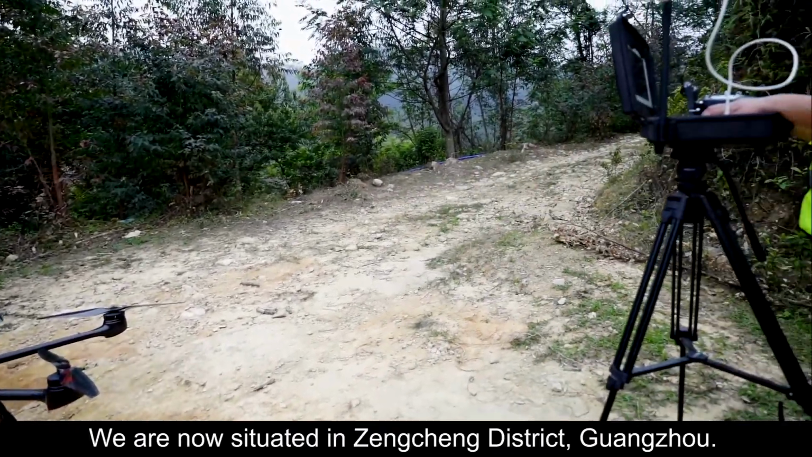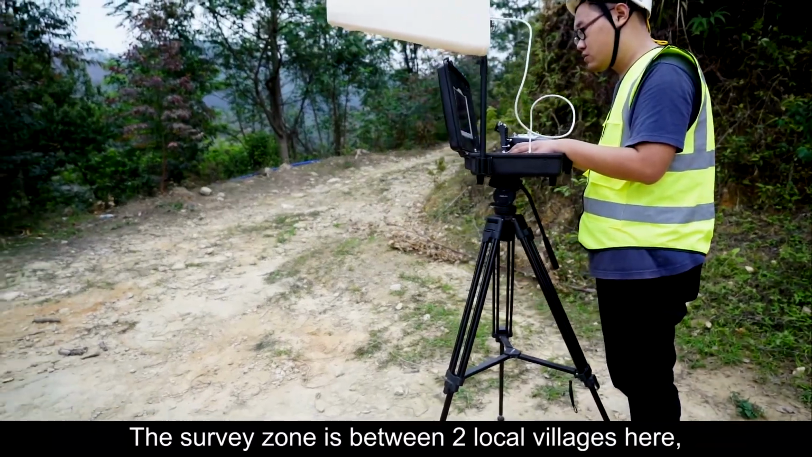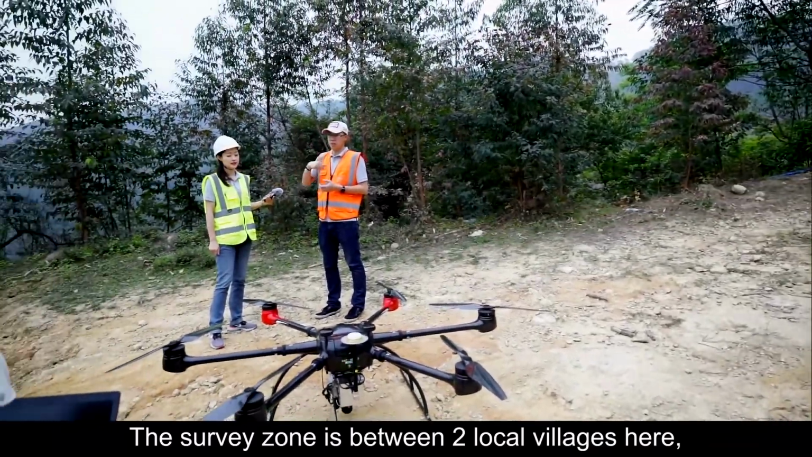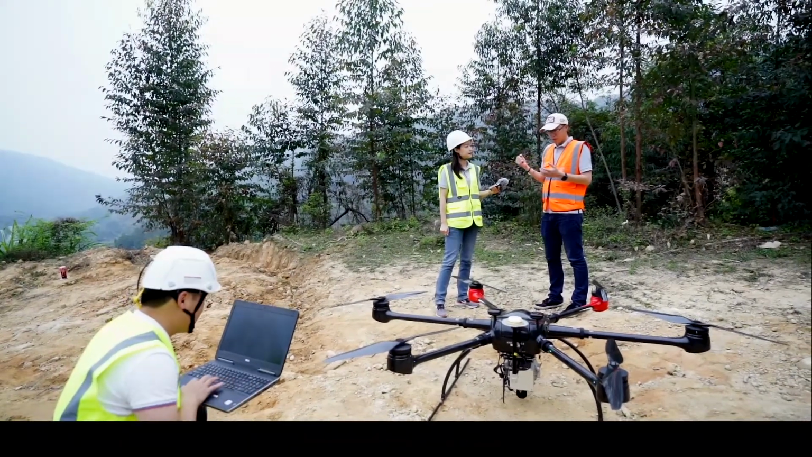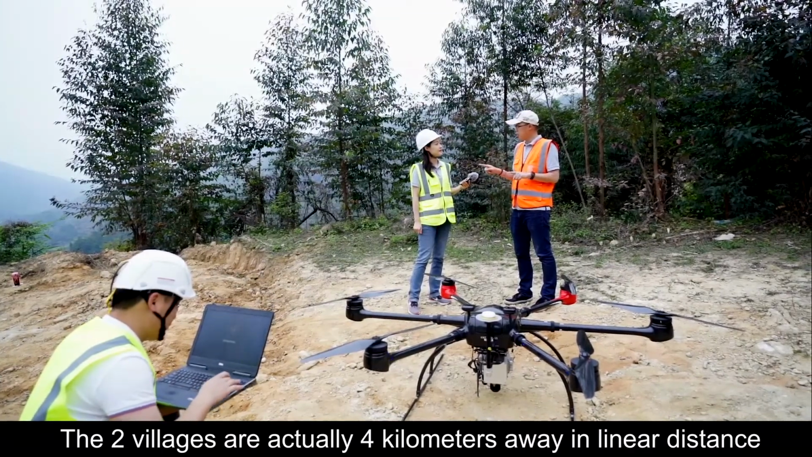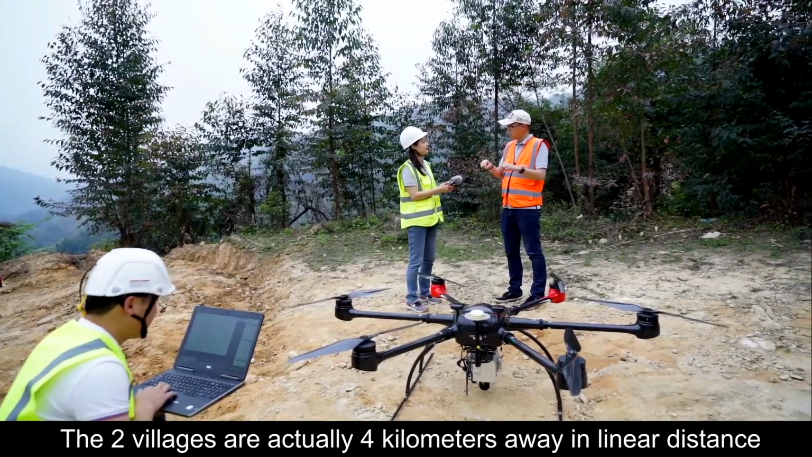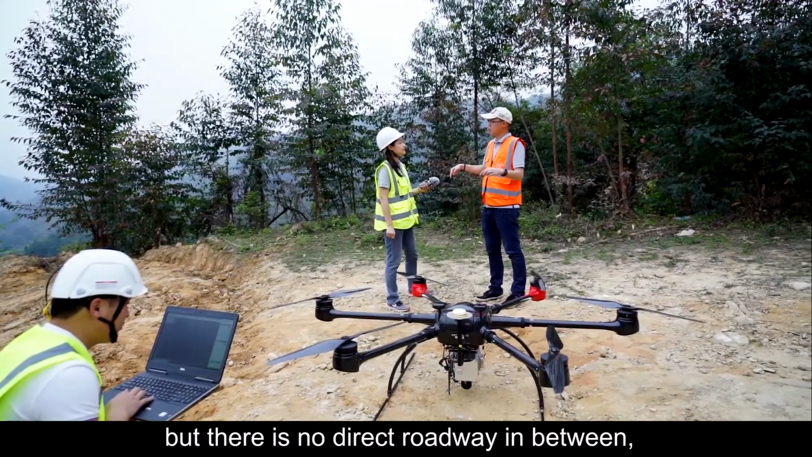We are now situated in Zhengcheng district, Guangzhou. And the survey zone is between two local villages here, Dengshan Cun and Xunai Cun. The two villages are actually 4 kilometers away in linear distance. But there's no direct roadway in between.